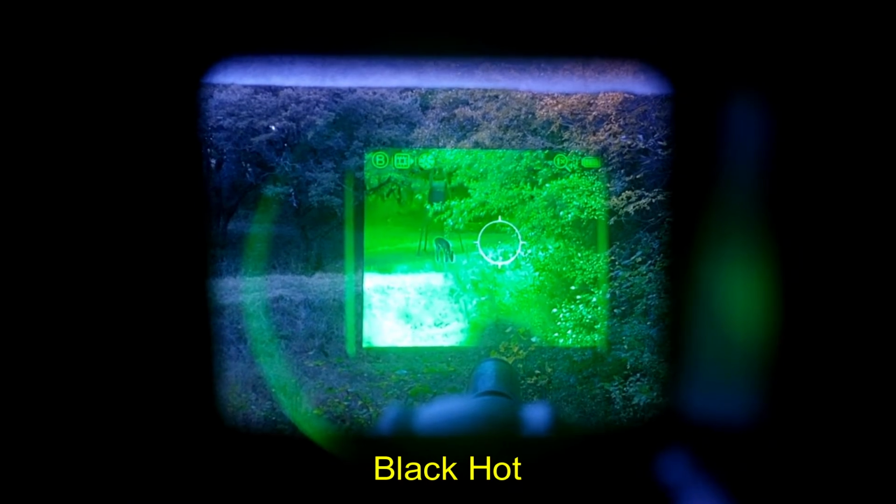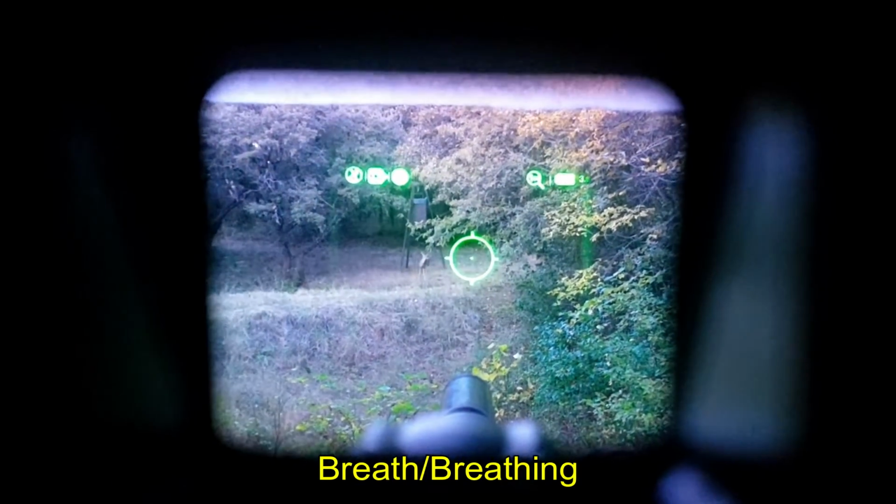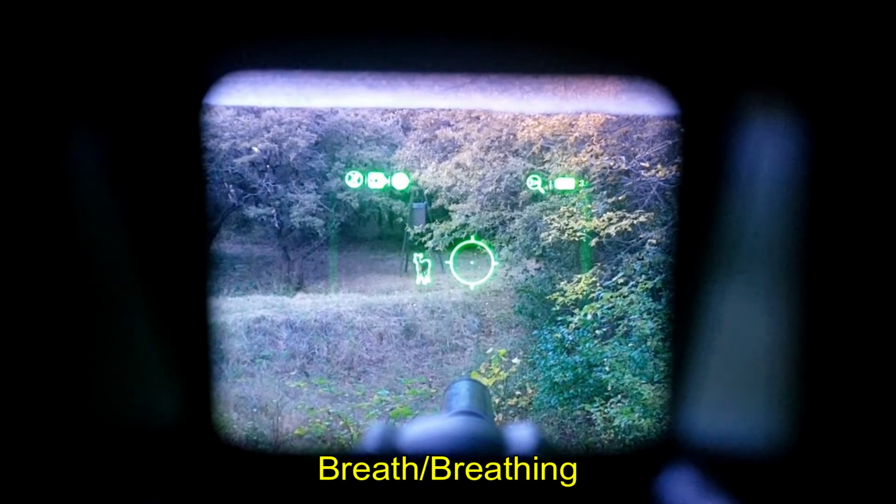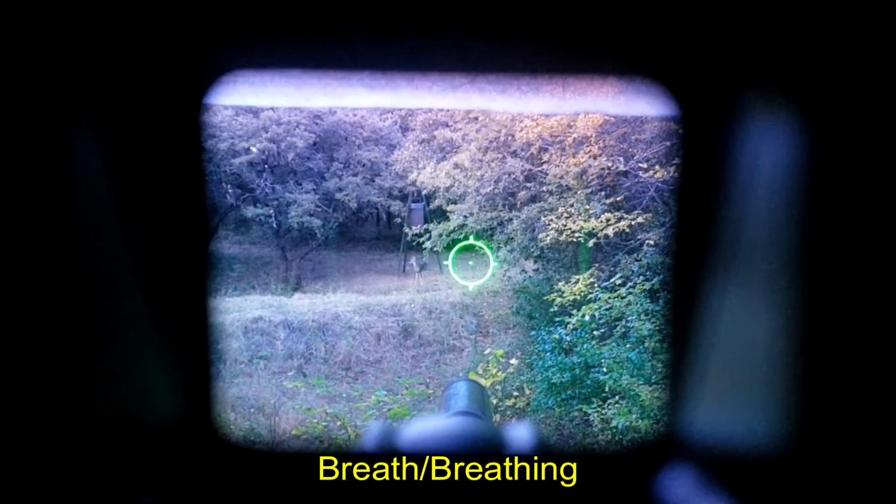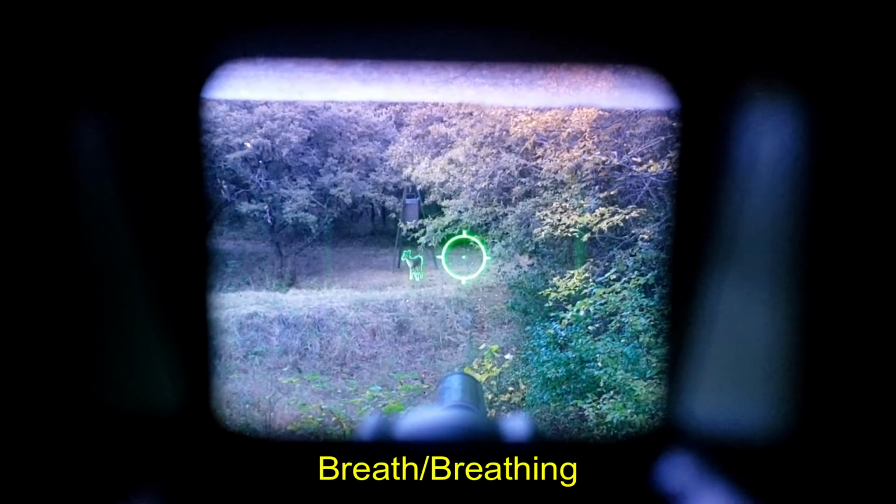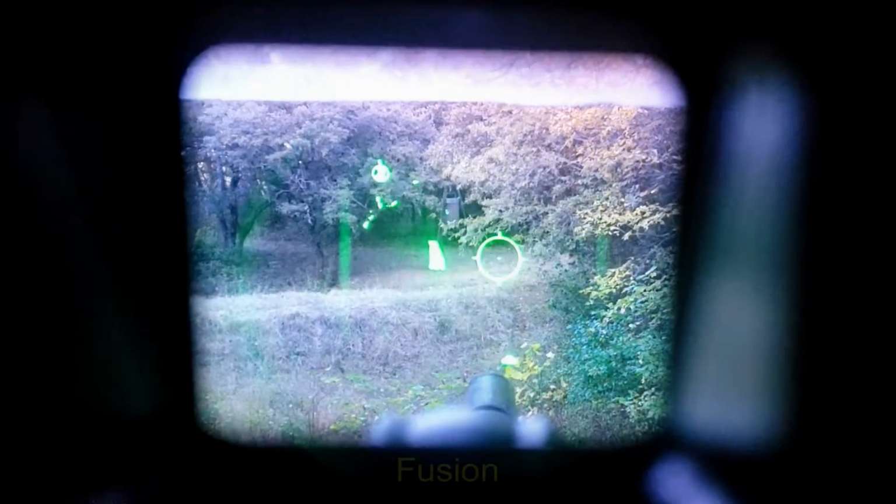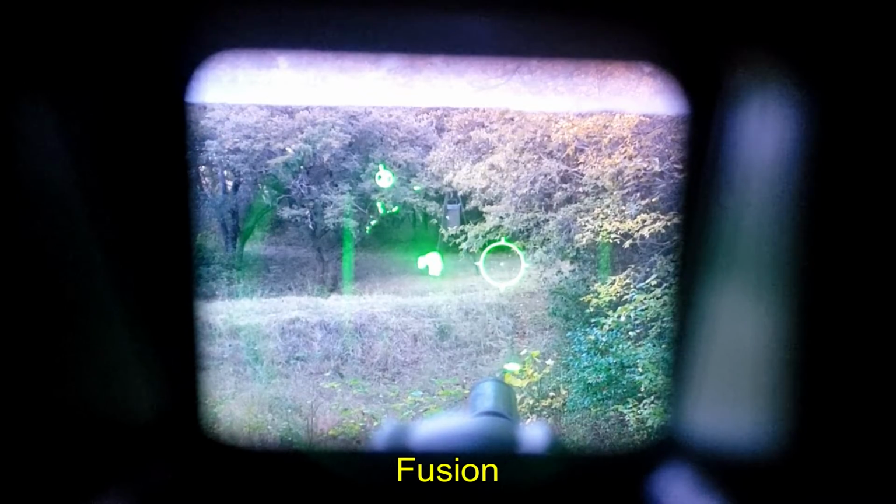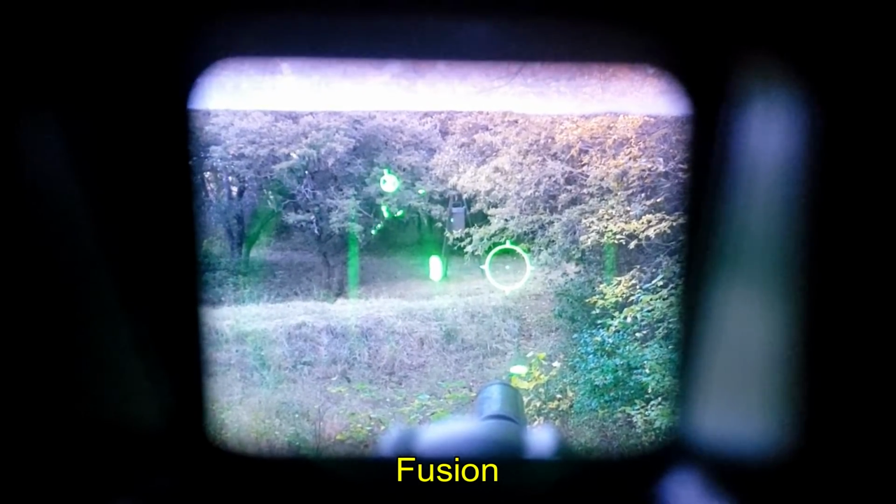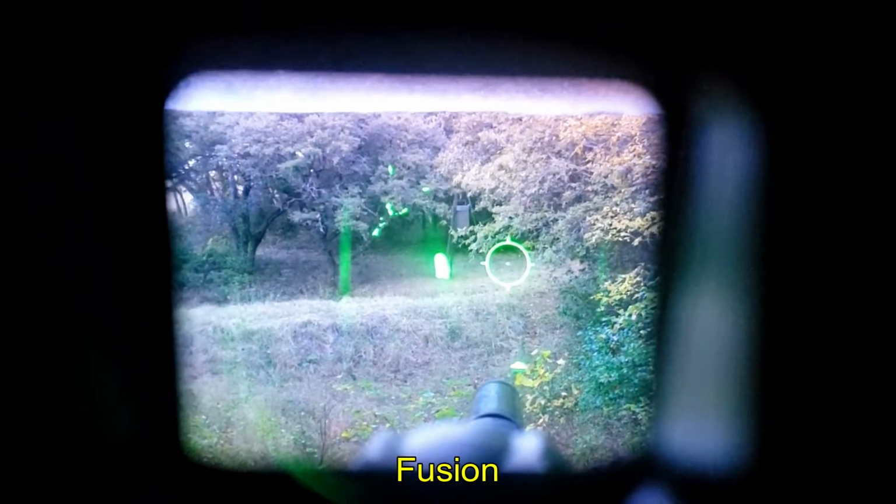However, when it's illuminated or at dusk like this, something like the breathing mode works very well to highlight where the animals are if you're searching for animals in the woods. This is a nice subtle way to show you the animal, both enhanced and then without enhancement. And then finally the fusion mode. It's very bright, and it's meant to point out the animal to you in bright sunlight so that you should be able to see it. I'm in a dark box, and so it stands out overly bright, but you can get some idea of how it works.